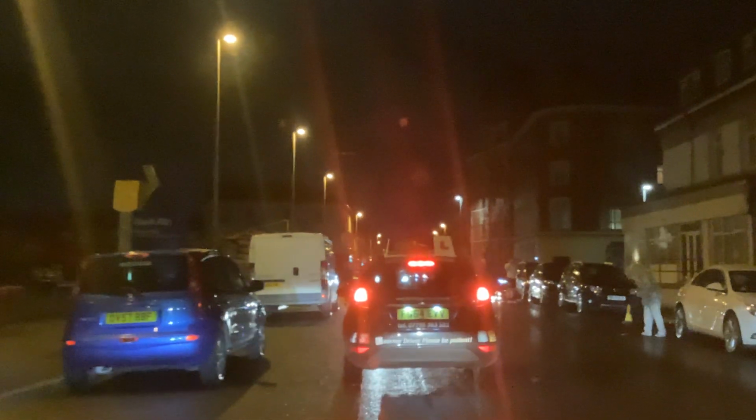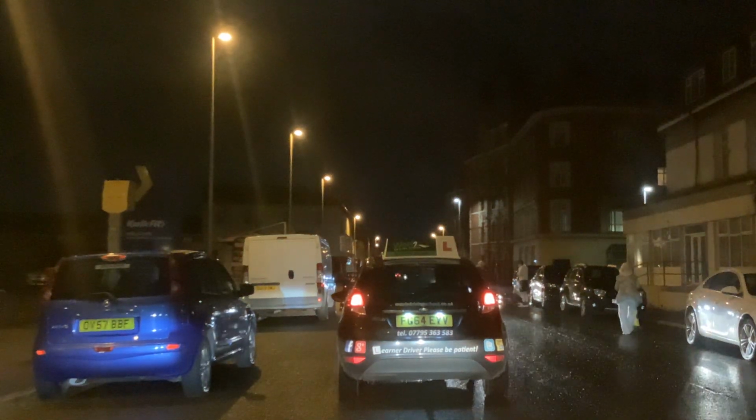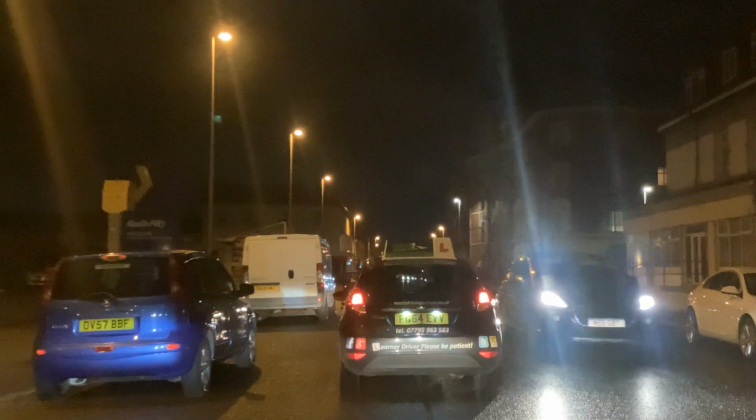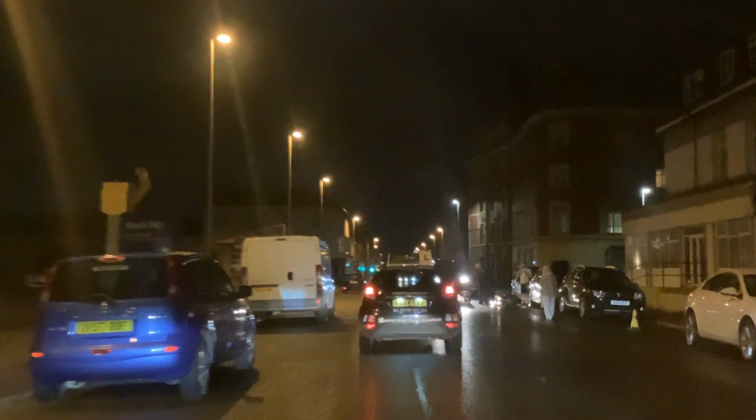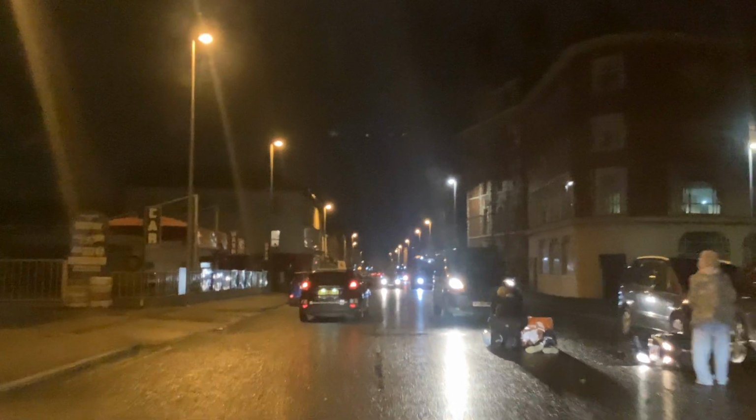Oh, there's something going on here. I don't know what's going on. Something seems to be in the middle of the road. There's definitely something going on here. Somebody seems to have fallen off a motorbike. Okay. Oh, somebody seems to have had an accident there, and there seem to be people attending to them. It was a Just Eats delivery person on a motorbike. They seem to be on the floor.